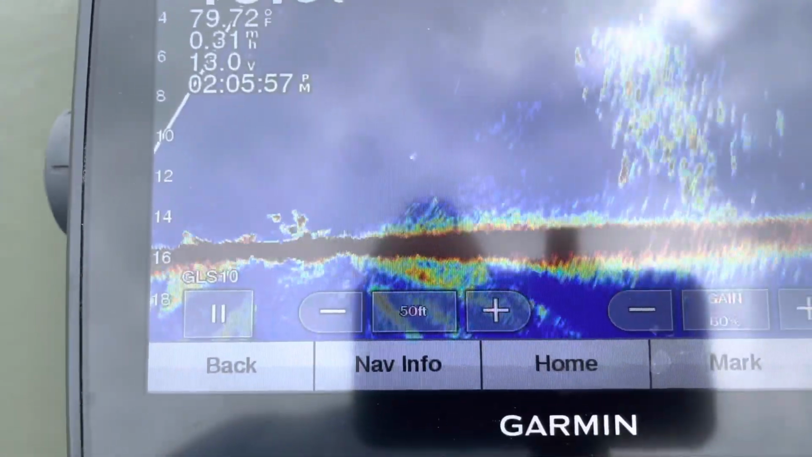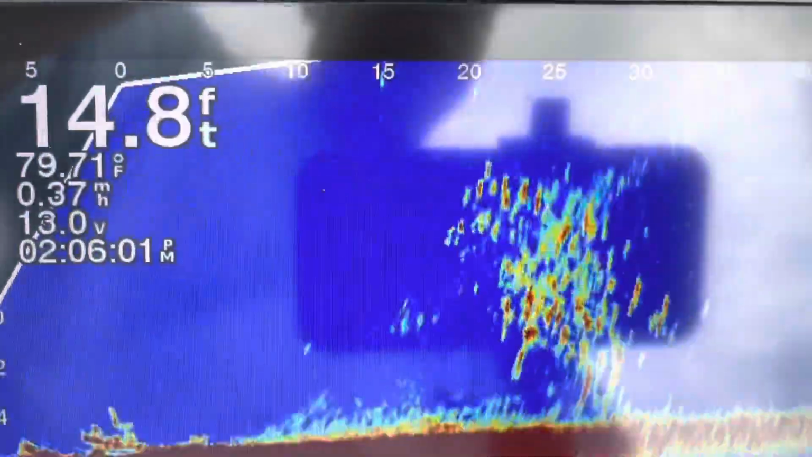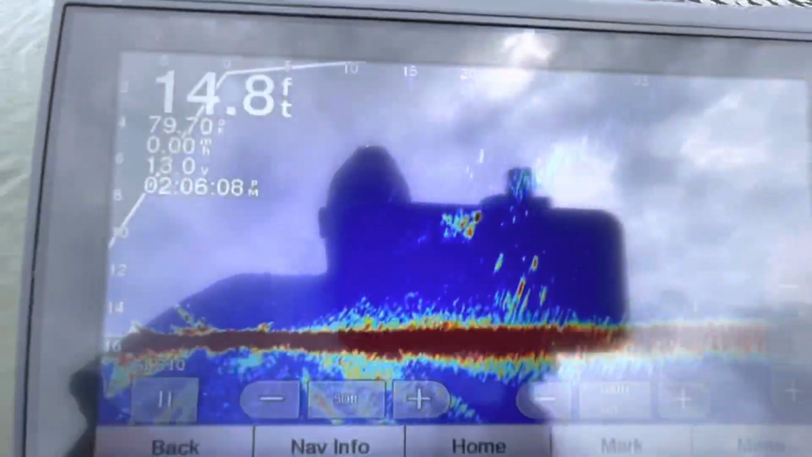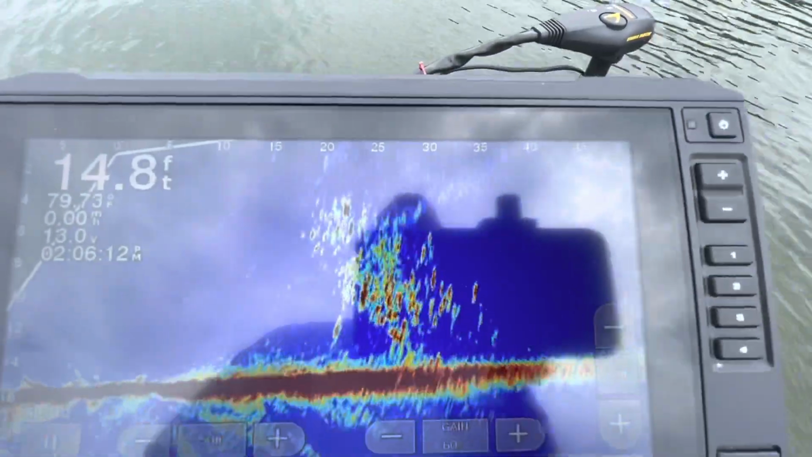You can see it there. Can you see it? Really see it good there.